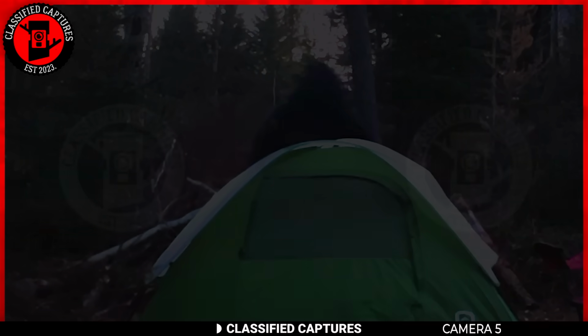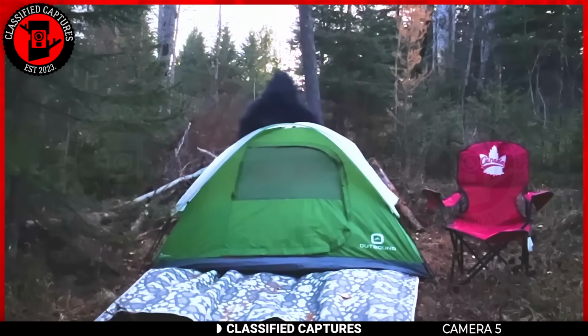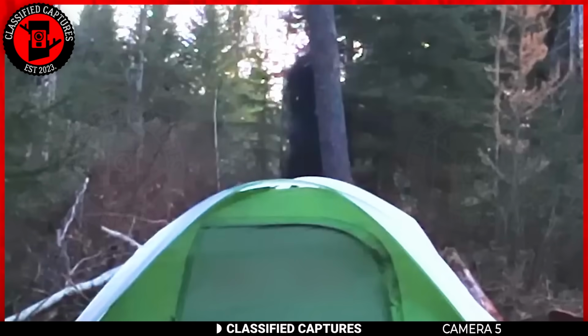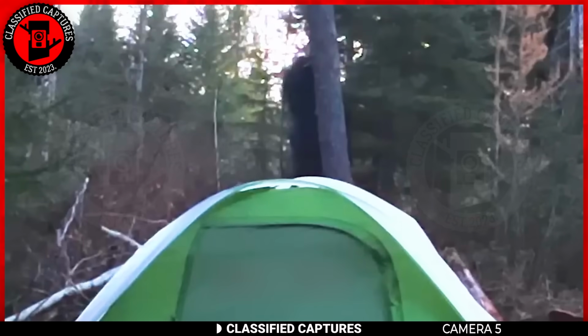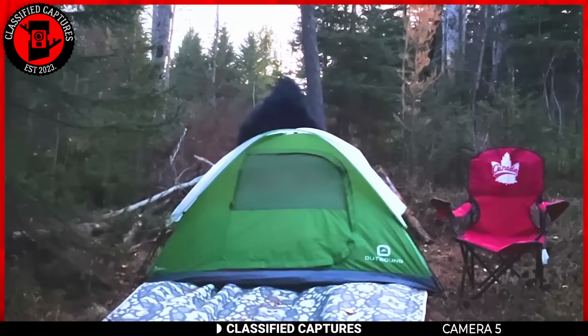wilderness. The creature seemed curious about the strange structure in its territory. It pokes the tent with a tree branch and then moves away to stand behind the tree, still looking at the tent. Carpenter was very excited about this encounter and decided to share it. What do you think of this?